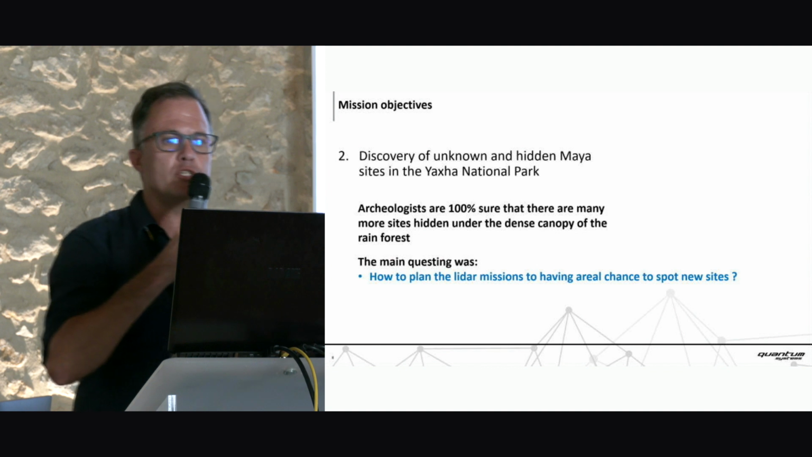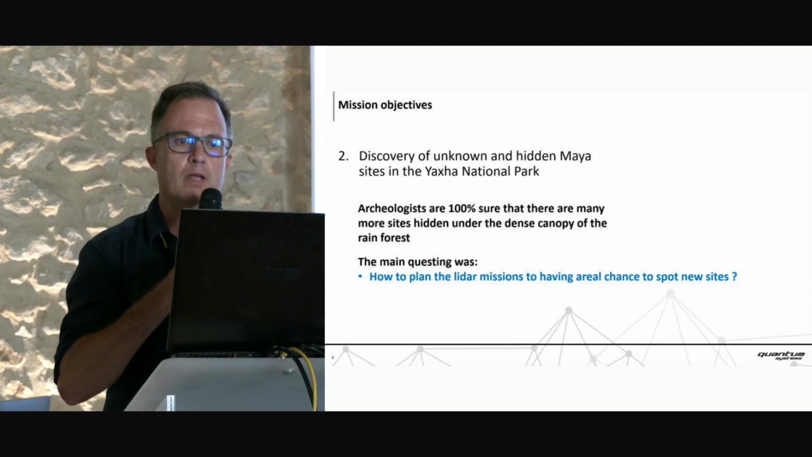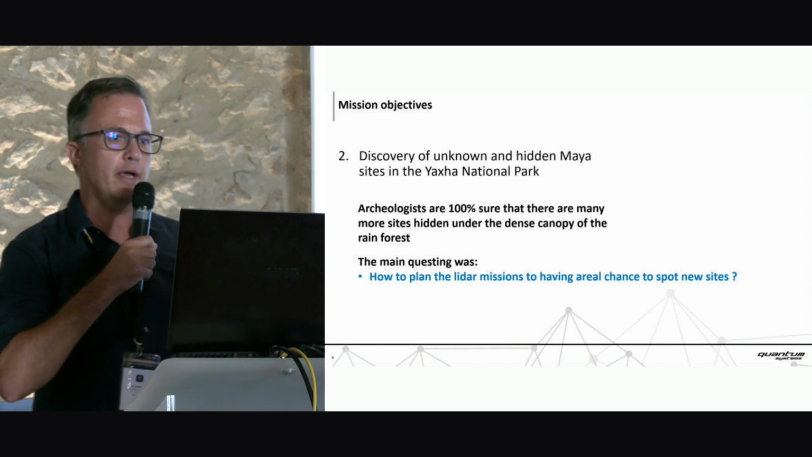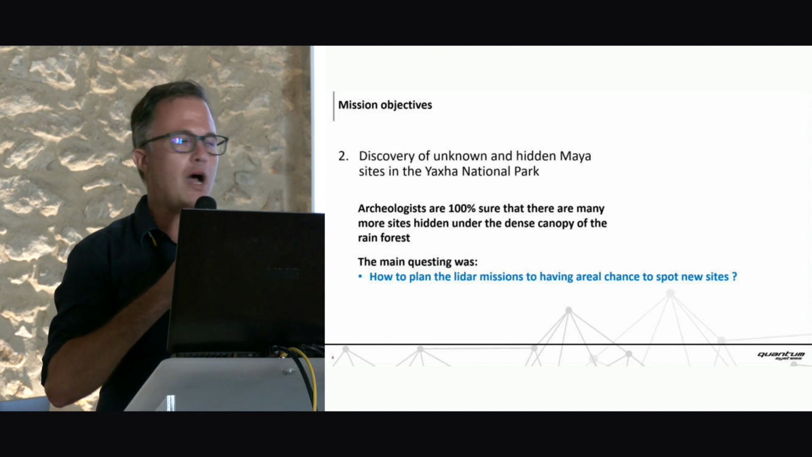In addition to that, the archaeologists have been interested to find new and unknown Maya sites under the canopy of the dense rainforest. And we at Quantum knew we can penetrate this vegetation with our Cube 240 LiDAR designed by YellowScan. The only question, how to plan this big search?